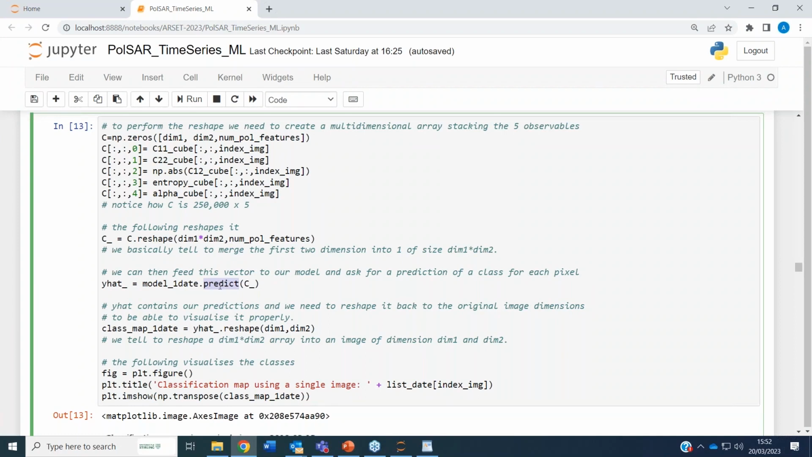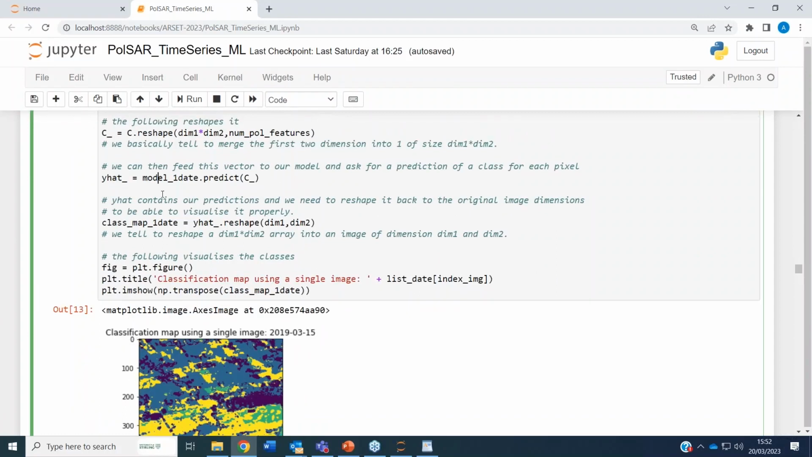To do that, we use the function predict. The argument of the function is this newly shaped data, our data shaped in this format, and the output will be the class they belong to. So this y hat underscore will be 250,000 in size. So it will be 1 column, 250,000 rows. That is not what we want to see. That's not what we want to visualize.